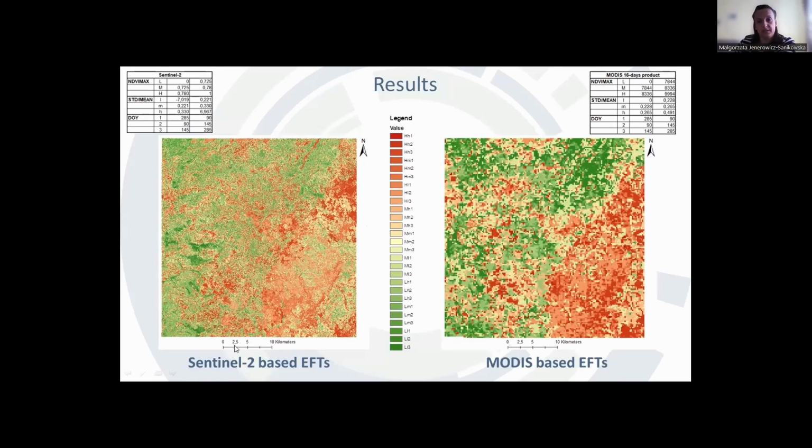based on radar data. So here I wanted to present the AFT results, but preliminary, as a first step calculated on the optical data. You can see on the slide the final AFTs with tabular information on the specified classes for each of the components. In total, we have 27 classes, so 3 times 3 times 3. The left map is based on Sentinel-2 data, and the right on the MODIS 60-day product.